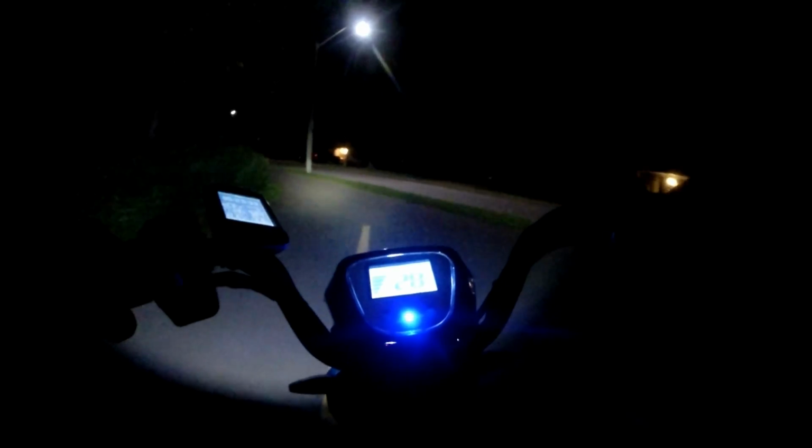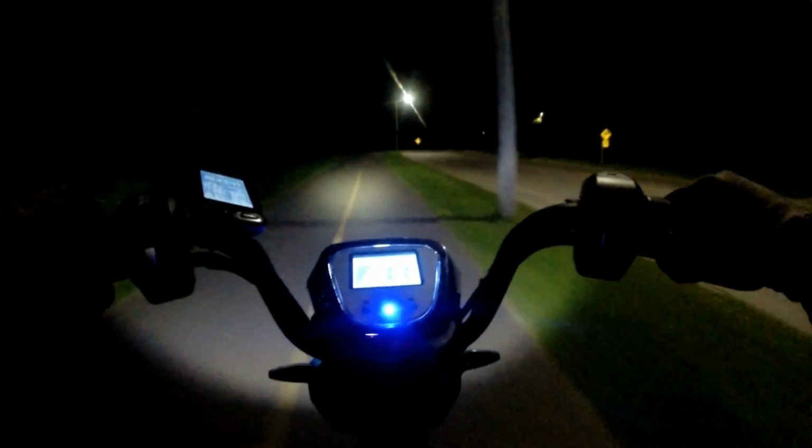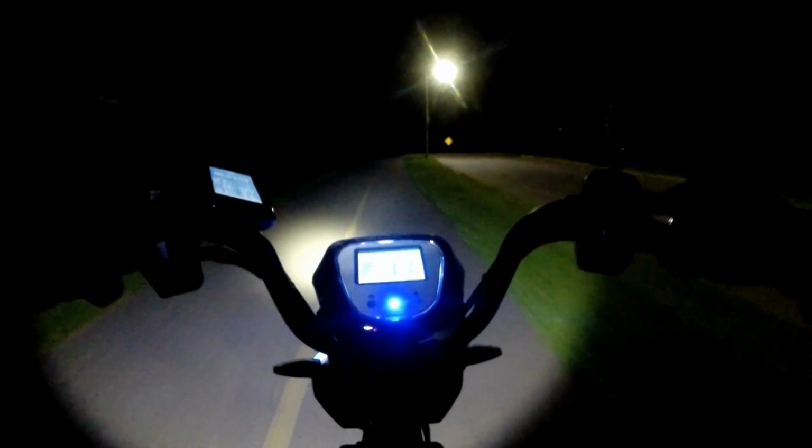Bridge, little underpass here. Fun, slightly scary speed. Gone 13 kilometers. Average speed is still 32.6k. We've been out for 23 minutes. It's 11:29 p.m.